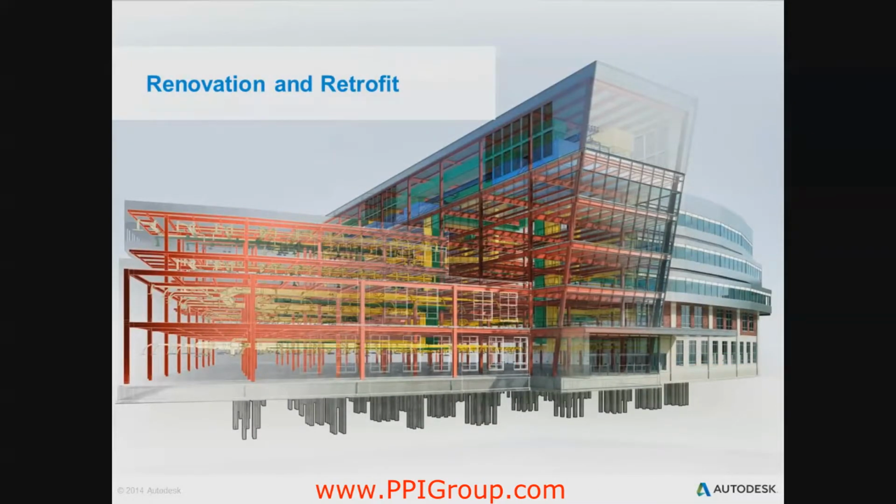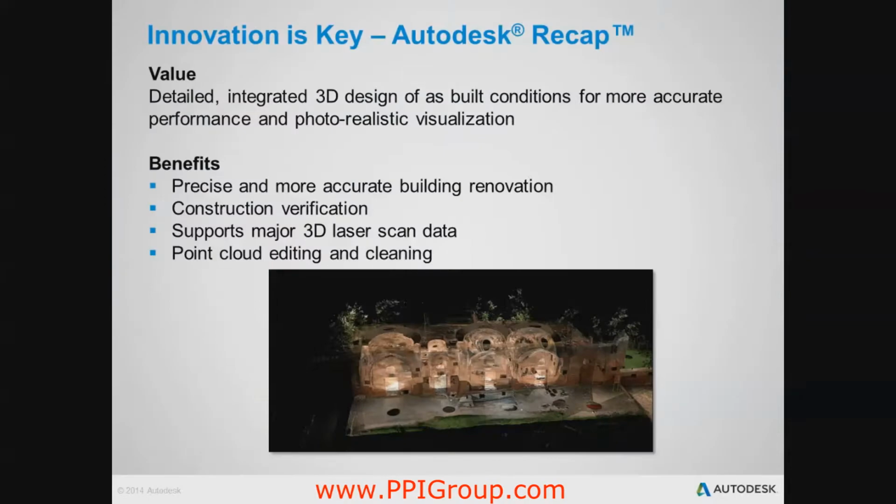Let's talk about the renovation and retrofit. This is where you can integrate laser scanning into your BIM workflow to document as-built conditions as the basis for 3D design and layout. A key tool that can help you better leverage building information modeling in renovation and retrofit projects is Autodesk ReCap. Supporting all types of laser scan data, ReCap helps to provide photorealistic visualization of existing as-built conditions.